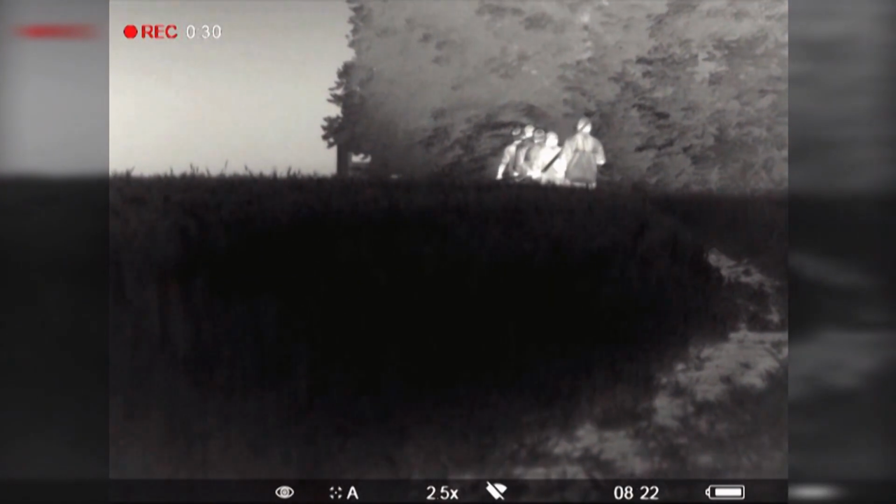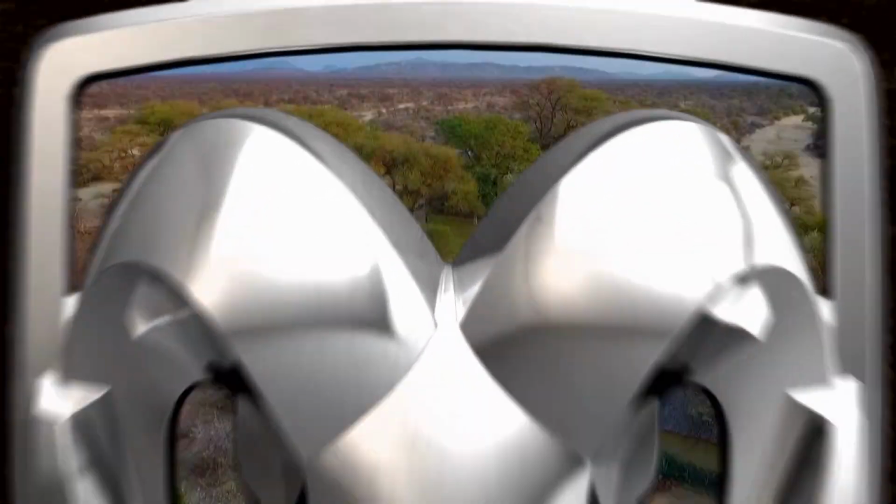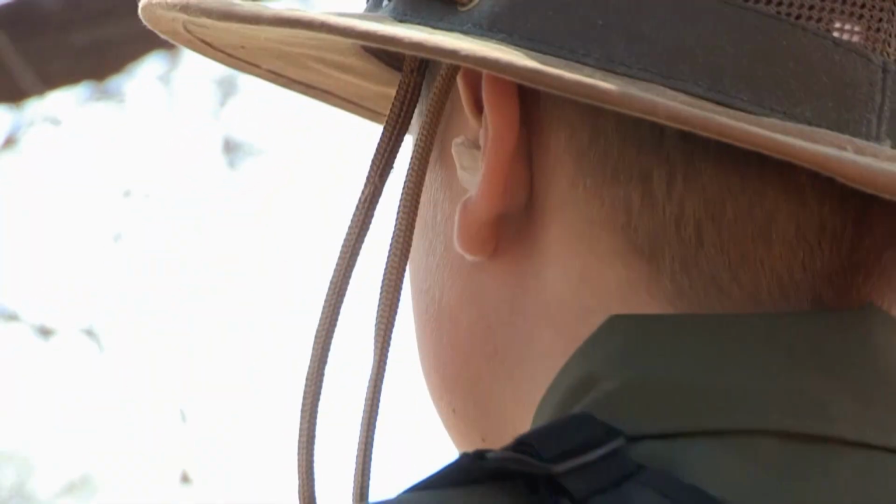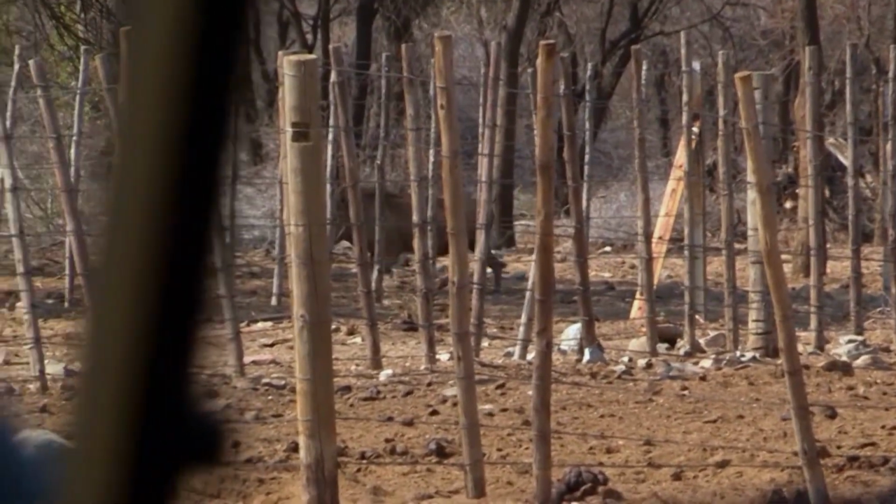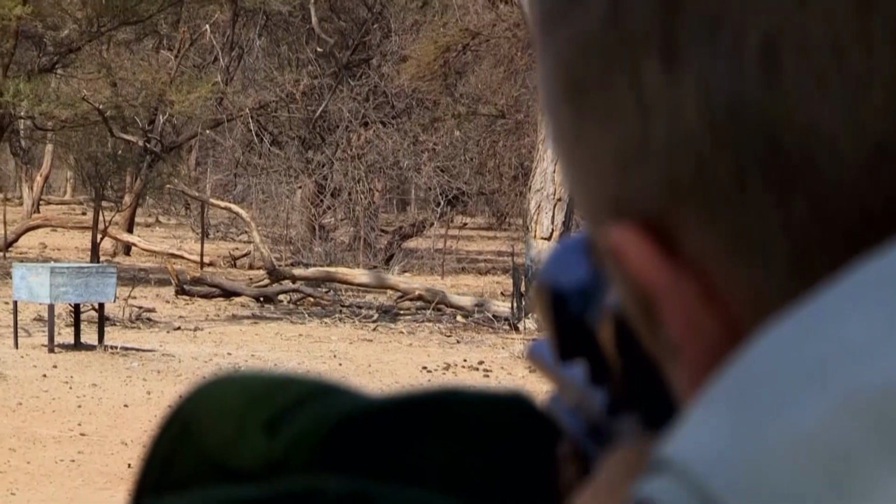Pig hunting seems as American as bacon and eggs, but the truth is you can hunt feral hogs on every continent except Antarctica. While I was on safari in Namibia, my twin sons had a chance to hunt warthogs. If you can thread the needle, feel good about it. Can you make that shot right there? Yeah, I can make that shot. Okay, go ahead and take him.